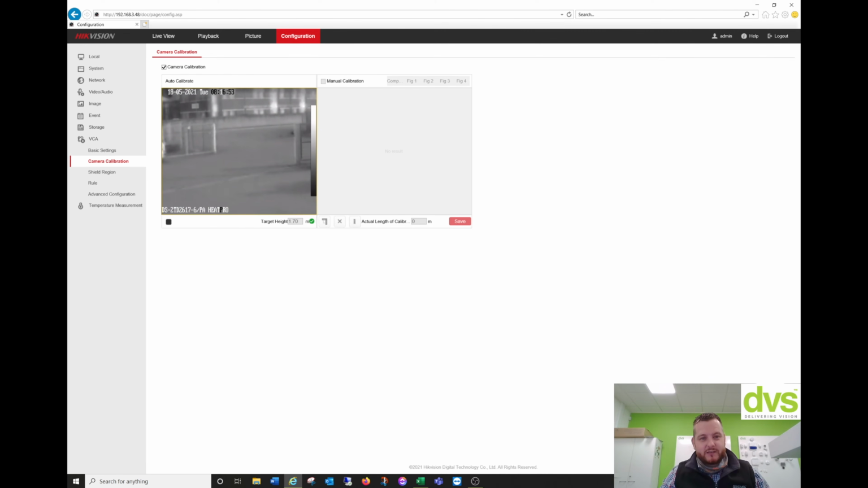This is a vital step to deploying this for accurate perimeter protection. So enabling the intelligent analysis and the camera calibration are two vitally important functions that you need to enable. So stay with me while I just go and do this.